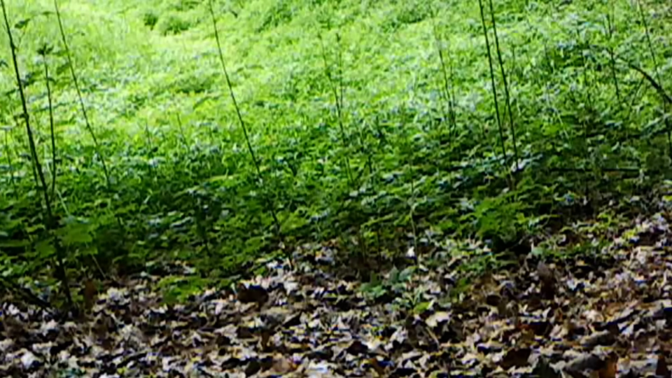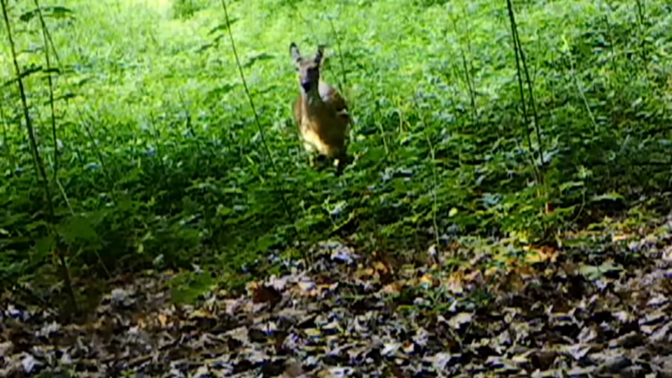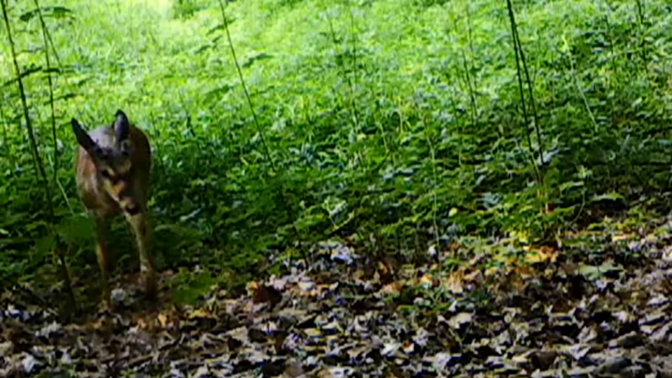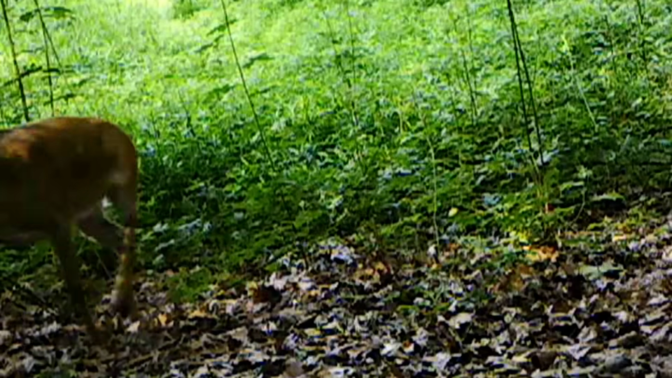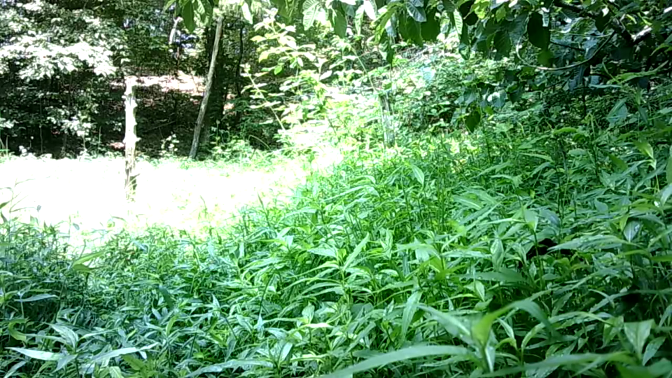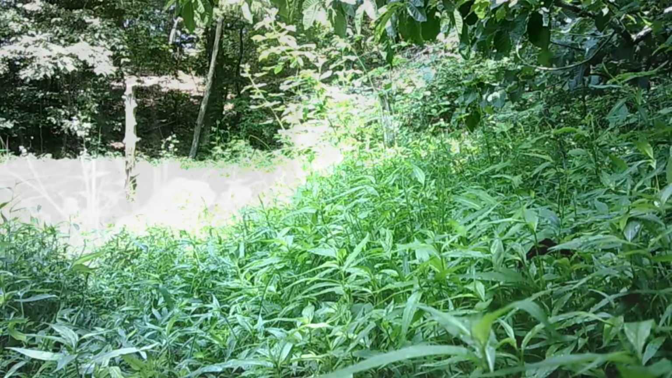And down at the pond, it's so growed up now. It's swamp down here, but the deer's still down in it. There's a young buck. See its antlers growing back. And on the other camera, they're in there. You just can't see them unless they step in front of the camera.